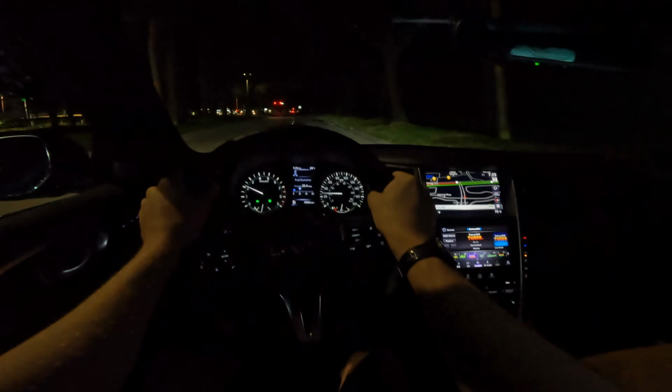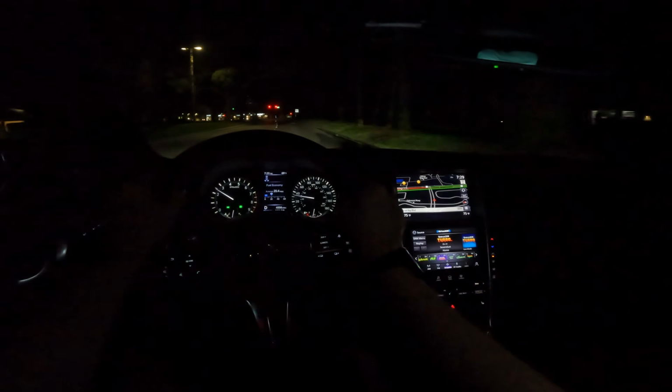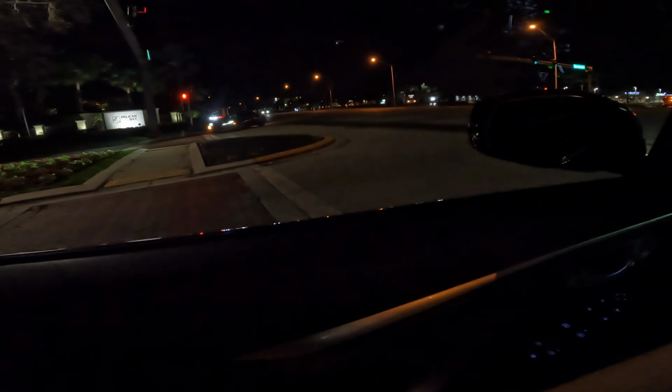Just a complete pleasure. And I love hearing this V6 roar. It's a nice Lexus right there. It's an LC convertible. Ooh, that's a caramel apple. You got the caramel top with the infrared paint on it. That was looking pretty beautiful.